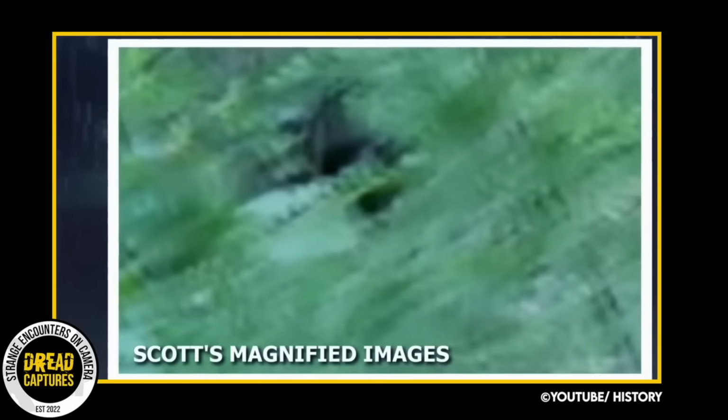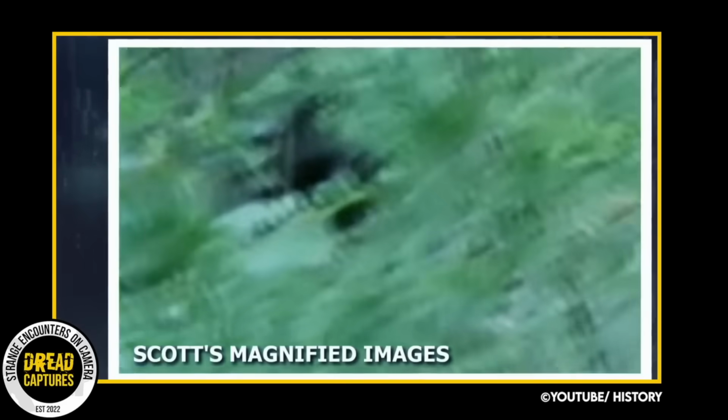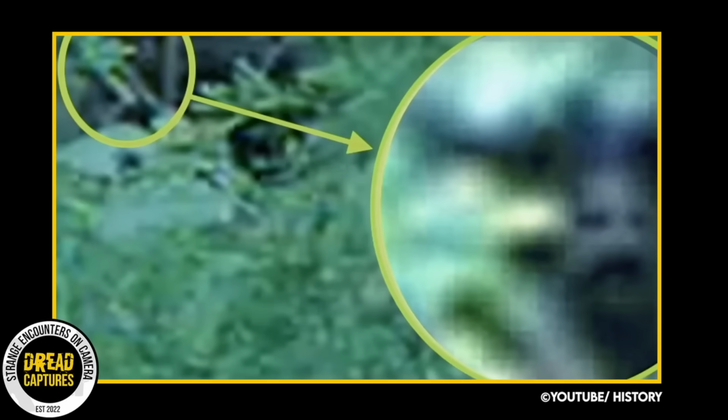A dogman. Despite the skepticism of critics, Scott was convinced that there was a living being in the footage. He said he could see its nostrils opening and closing with each breath. The sudden realization that he was right there, so close to this unknown creature, was both terrifying and exciting.